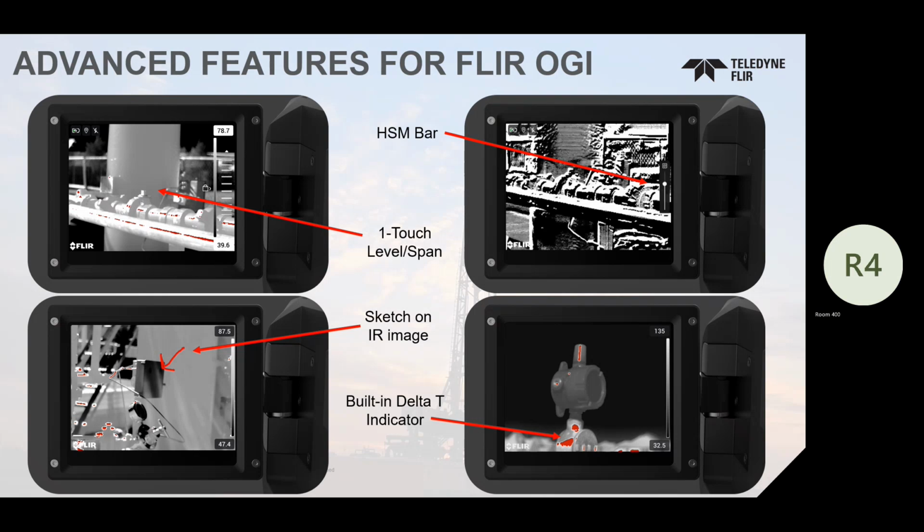Now, as we all know, the term delta T has been one of those Appendix K challenges over the last couple of years, or OGI challenges in particular with Appendix K. We don't really know where this is going to go, and there is a little bit of vagueness on what delta T is. There are some people that say delta T is just a really cheap temperature measurement, a thermometer, something that looks out and just says this is the temperature of everything in front of me. But I don't think that's what delta T is going to be defined as in the long run.